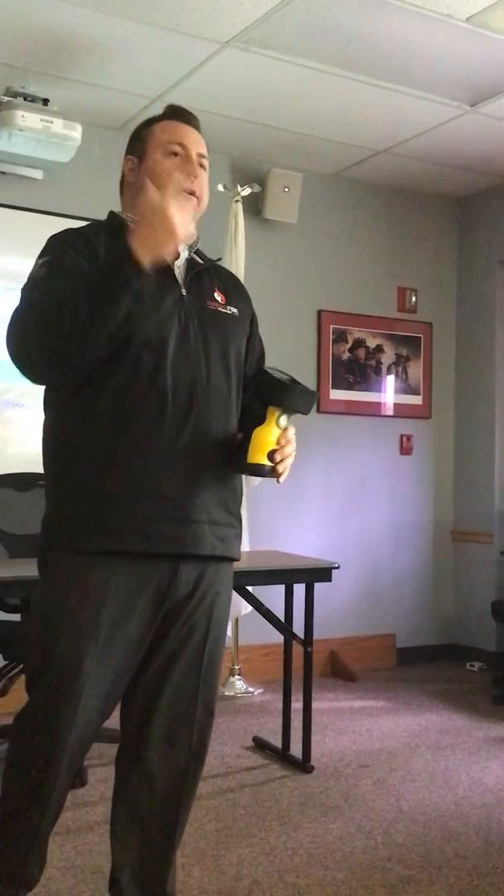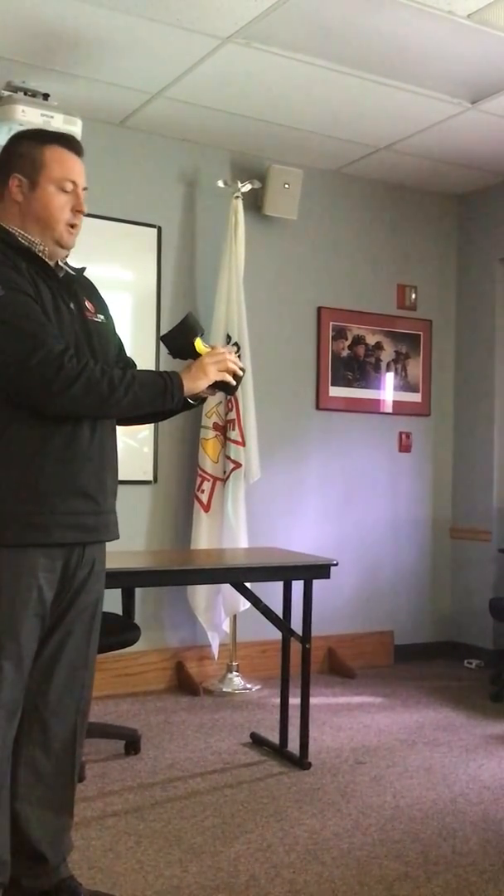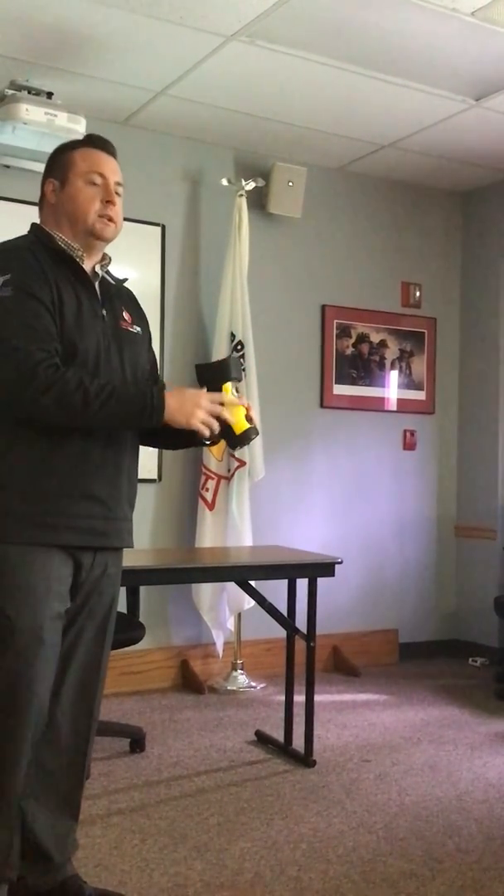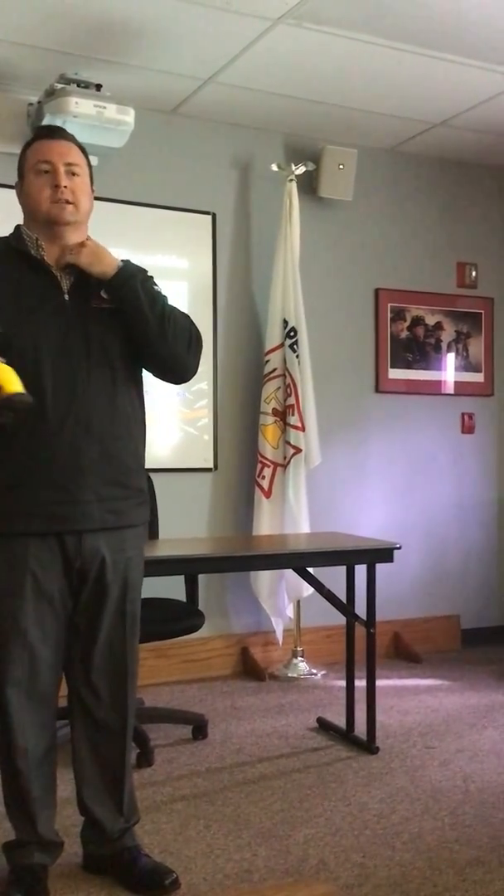So burnt out light ballast, bad HVAC unit on the roof. You're on the roof, point at the first HVAC unit, you come to see just a little bit of blue, now walk the line. Okay, that one's not blue. Okay, that one's not blue. Okay, this one's really blue. And the rest of them aren't. That one's running hotter than the rest of them. So hot spots in the wall, stuff like that.